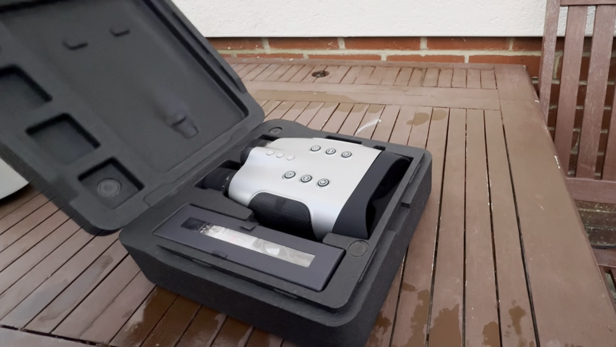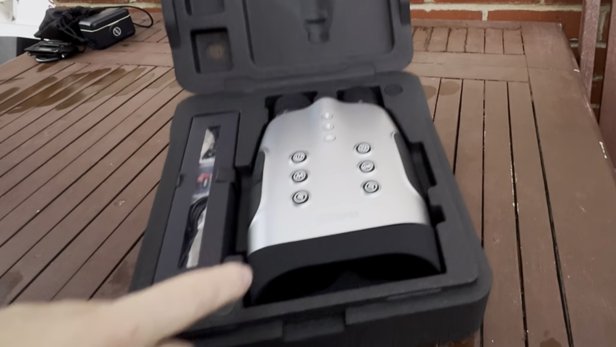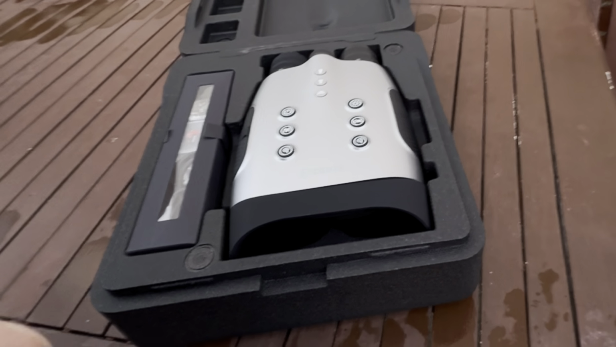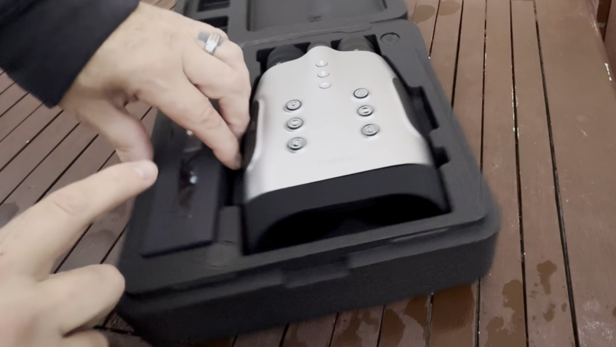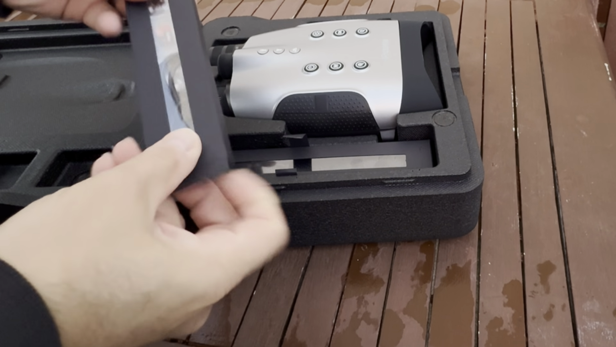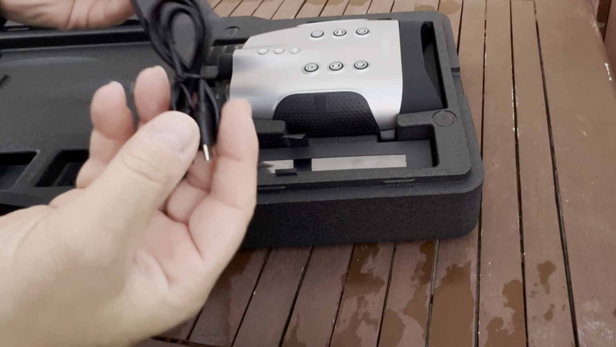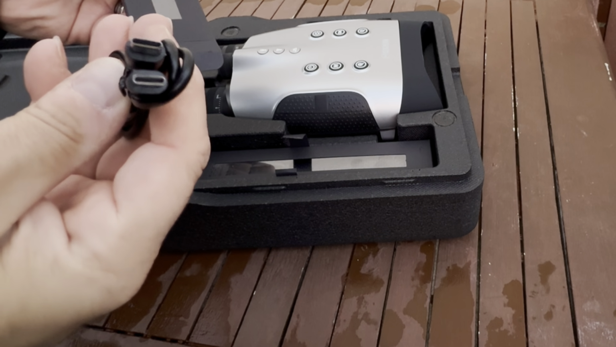I'll show you that. Right, inside the box. Ta-da! Right, I did charge this. That's as far as I've gotten with this so far, and I set the date and time. So let's just work from this side first. Here you have this first little bit, which has the charging cable, which is USB-C to USB-C.